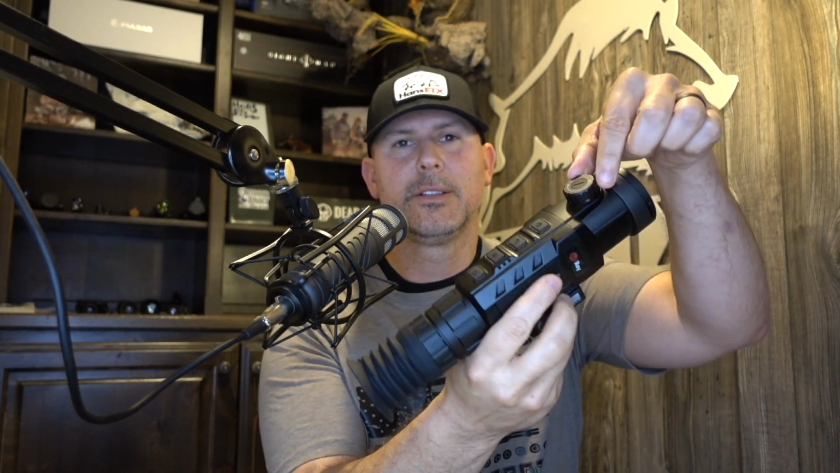You're getting a different machined housing. You can see the housing looks a little bit different in that Alpha unit as compared to the Rico. It's a different focus knob on top. This one has just the big dial. The Alpha has a smaller one that is easier to maneuver with just one thumb instead of having to use 2 fingers.